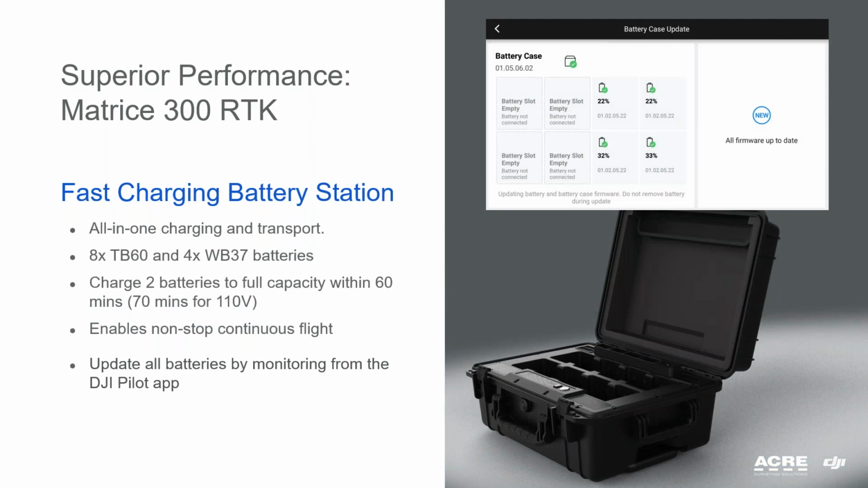Thanks to this new charging battery station, you have an all-in-one solution, charge and transport. It can transport up to 8 TB60 batteries and 4 WB37 batteries. Less than 1 hour is enough to charge 2 TB60 batteries and 1 WB37 battery.